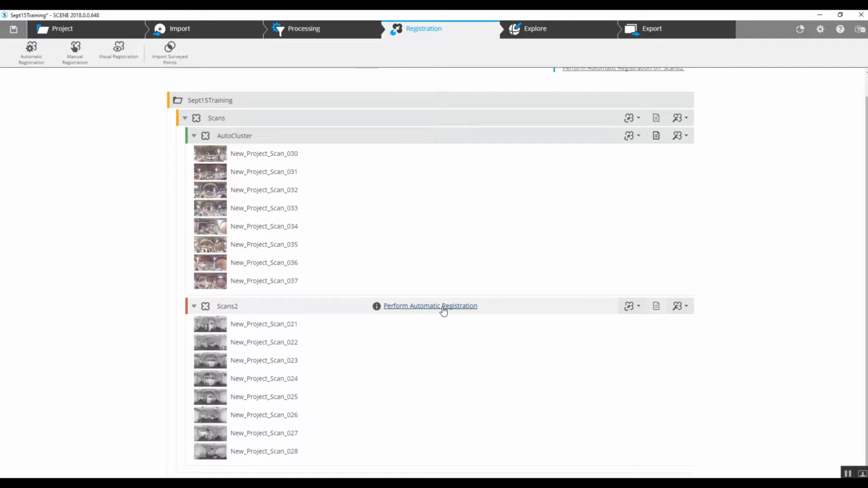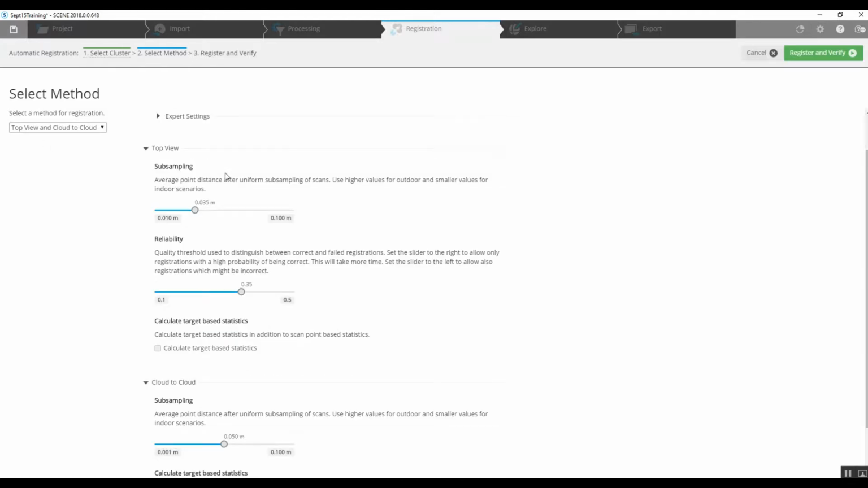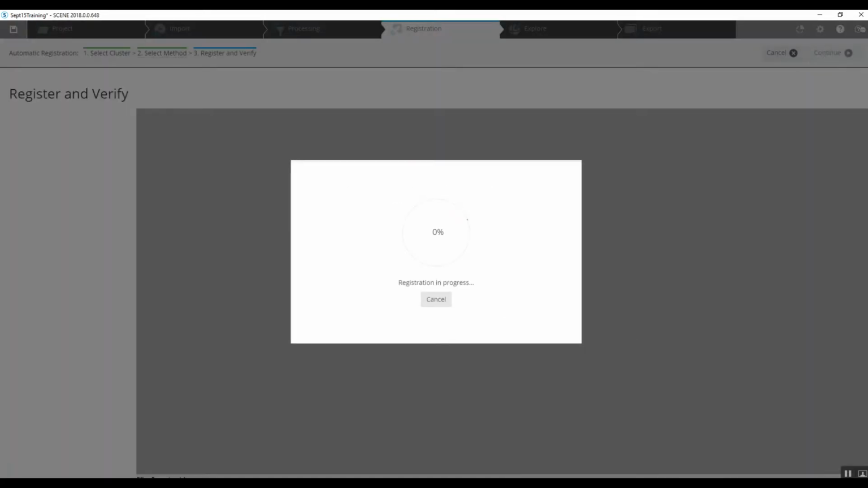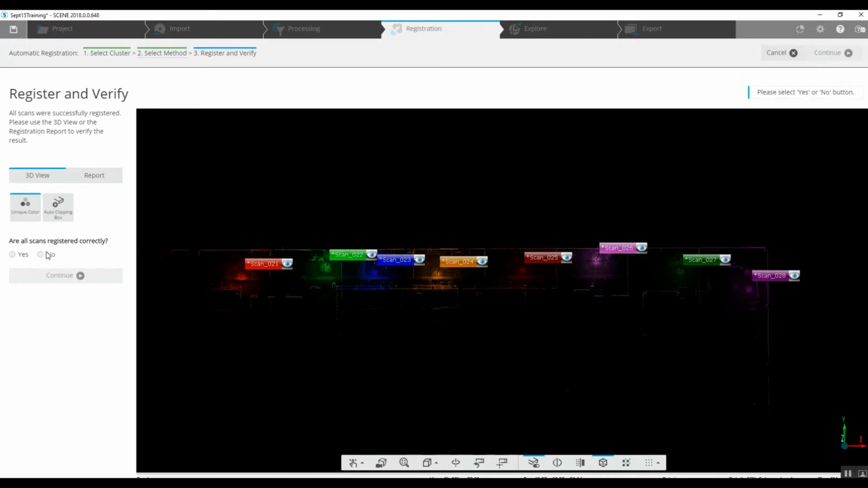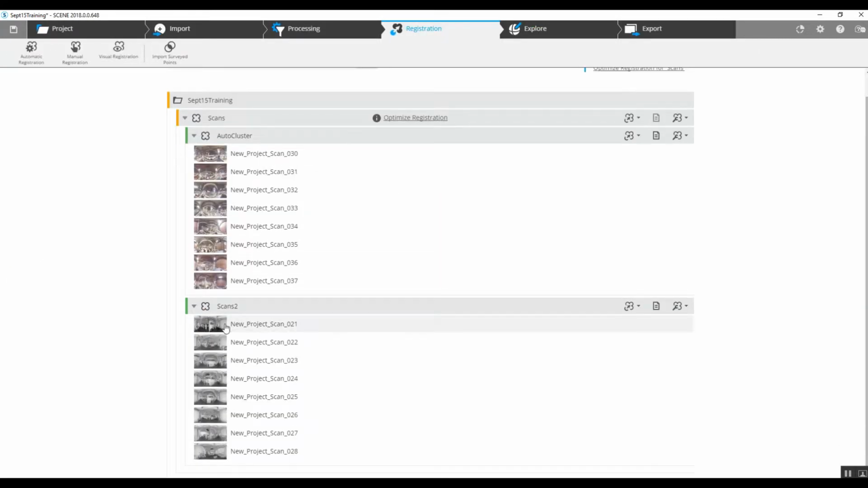We can perform an automatic registration by just clicking here. We'll leave the default cloud to cloud as it is. Everything else we can leave as it is on the page. Go to the top right-hand corner and click register verify. And it looks as though our newest scan set came together just fine. So we've got green lights on our most recent scan set, and obviously green lights on the scan set that was done 6 months prior.